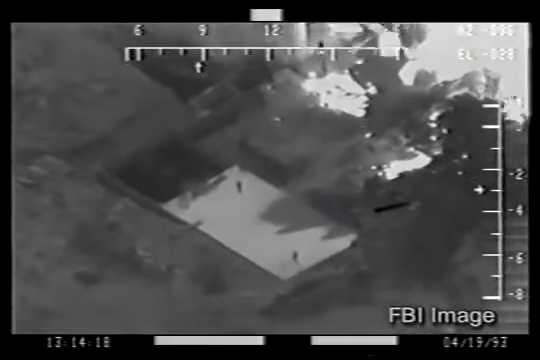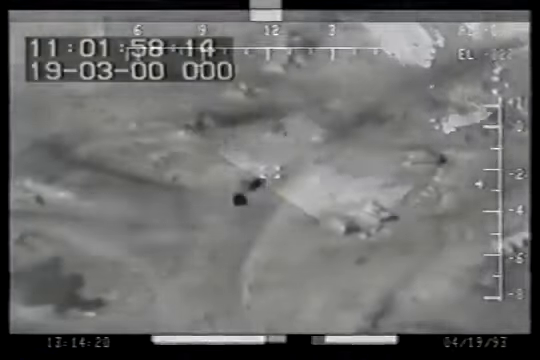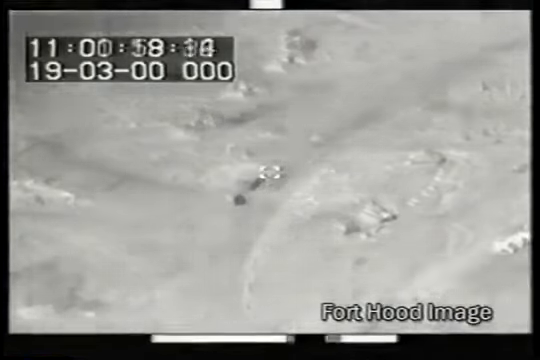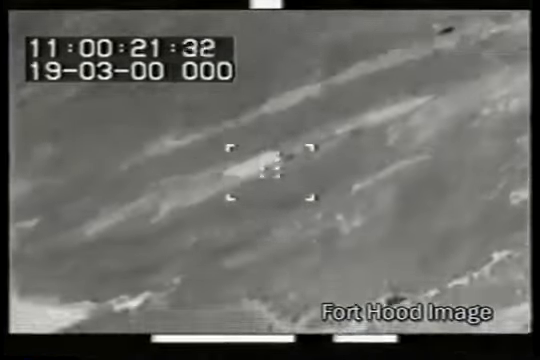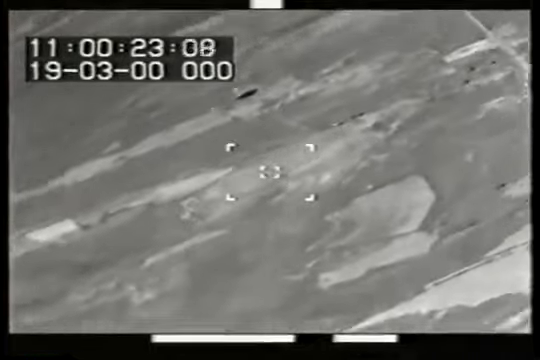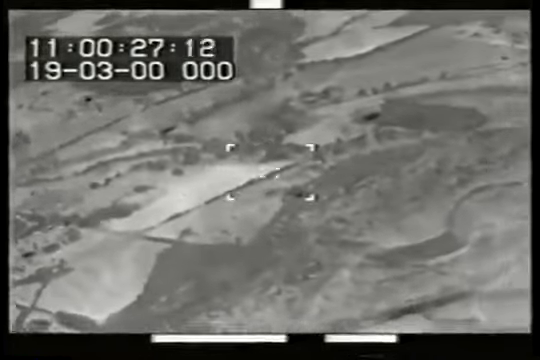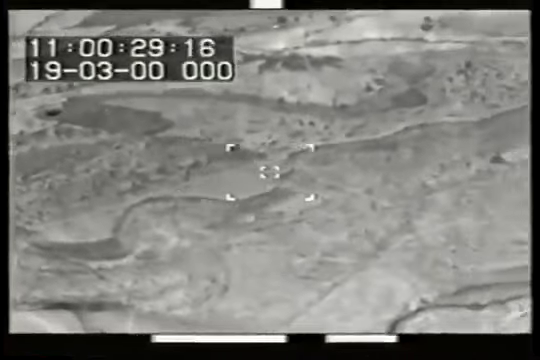The answers may be found in the fact that the FLIR project scientists noted several anomalies in the Fort Hood video that strongly suggested that the equipment being used was malfunctioning, distorting the final image of the recreation.